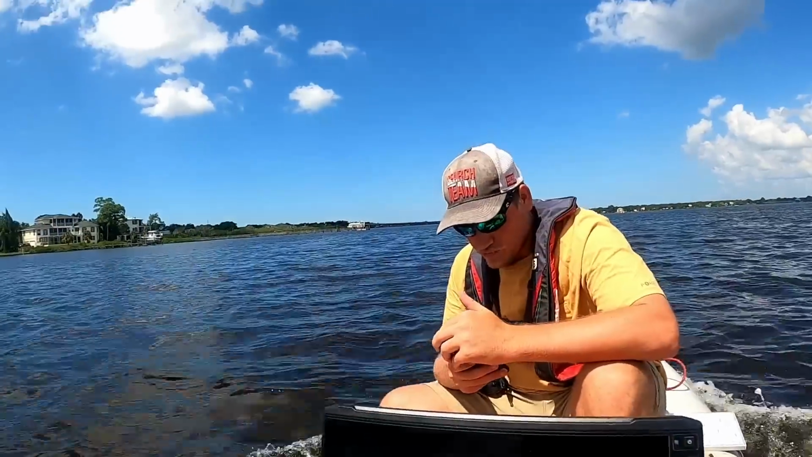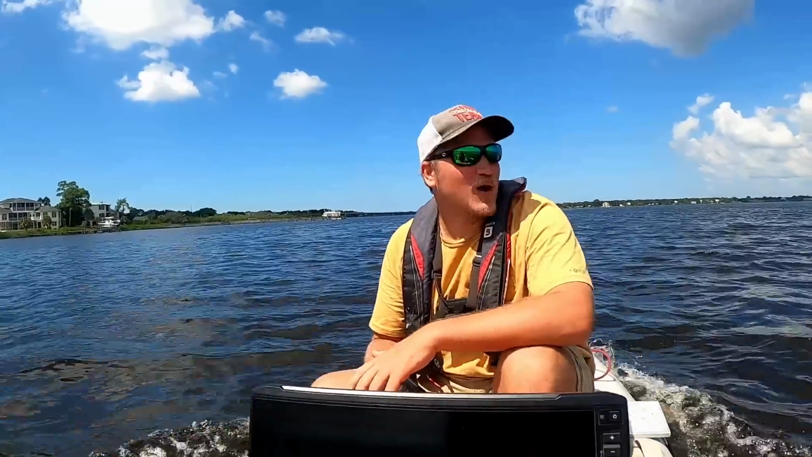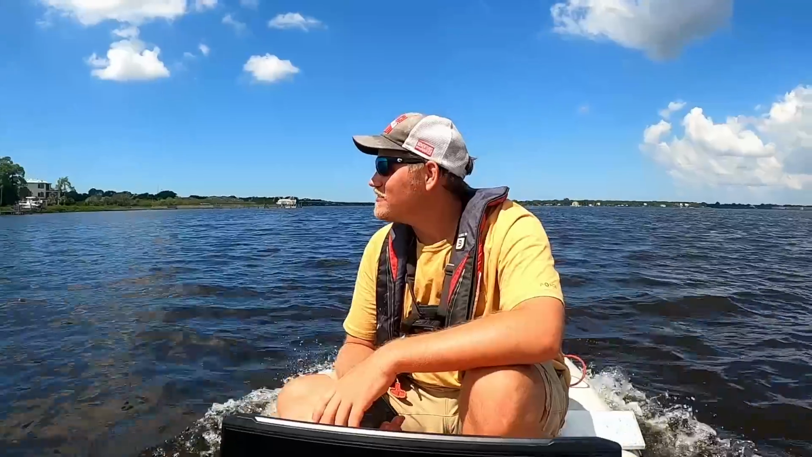It's a little choppy, but it's not near as bad as it could be. It could be a lot worse, yeah. It's not like that Daytona time. It was raining and windy and horrible and cold.